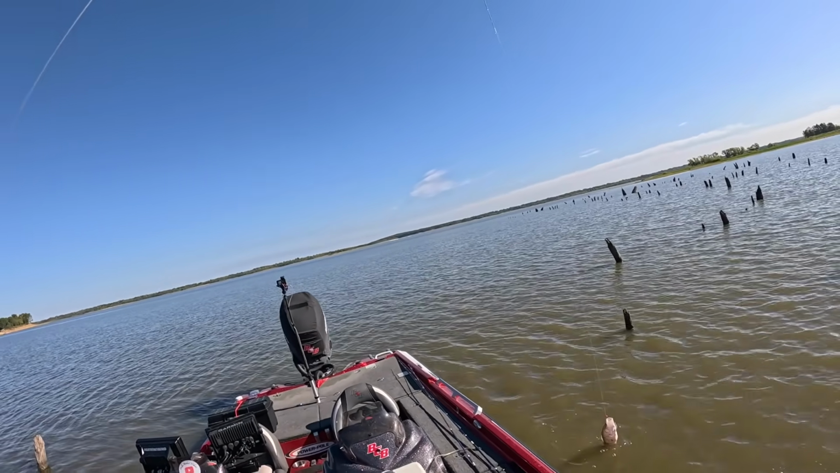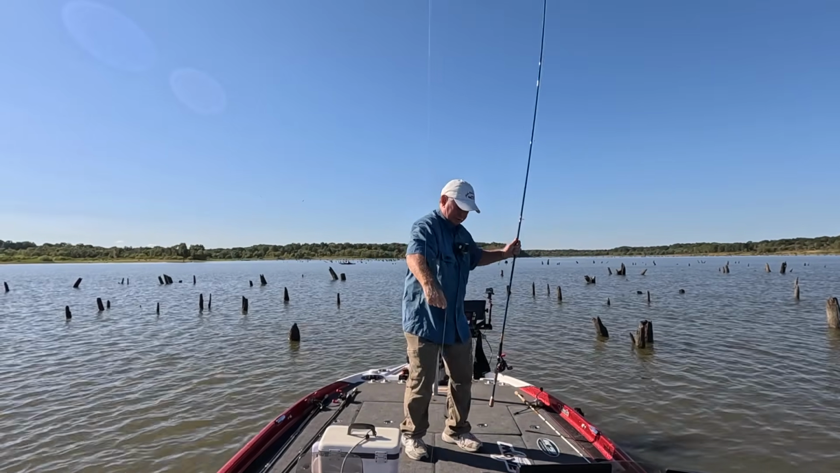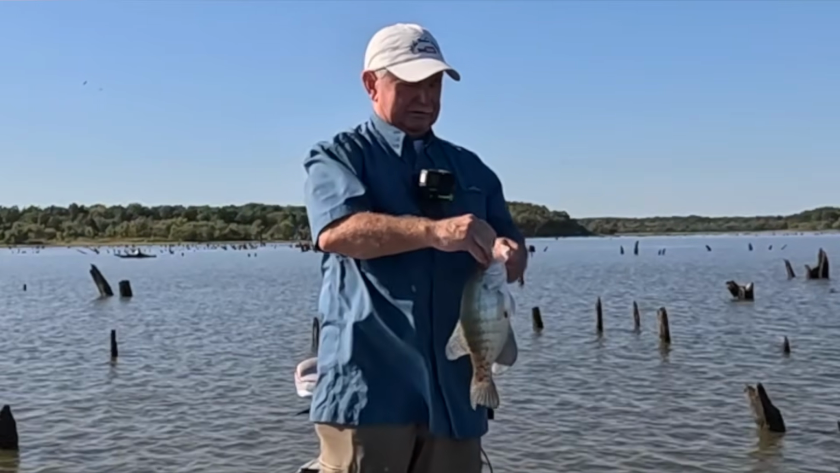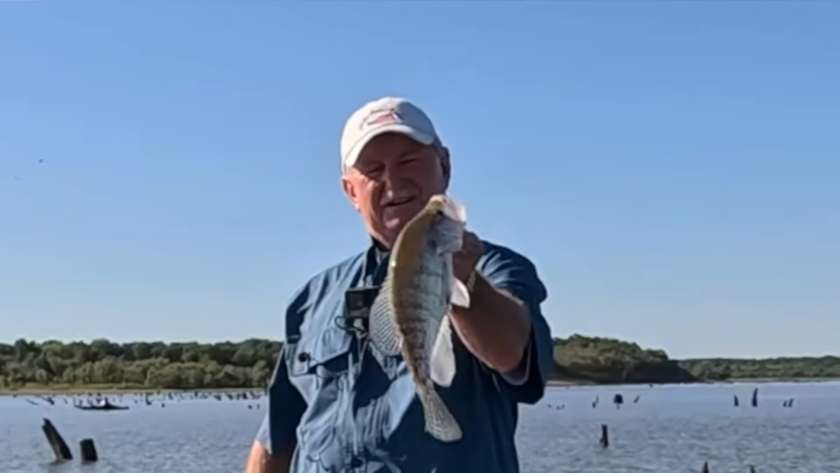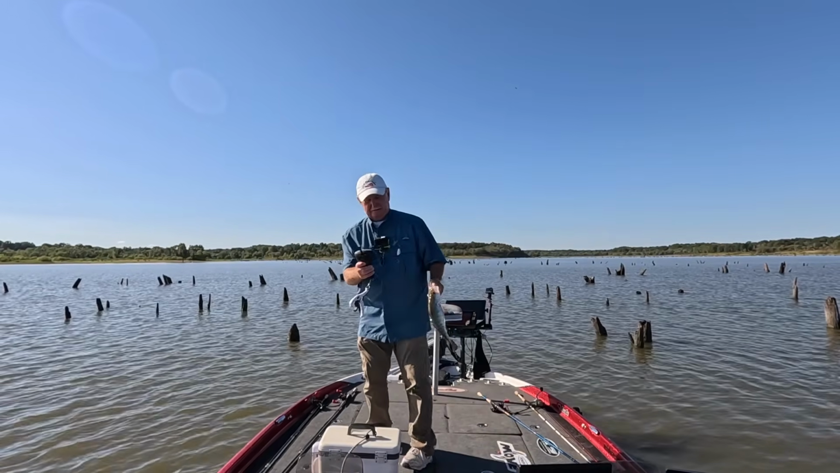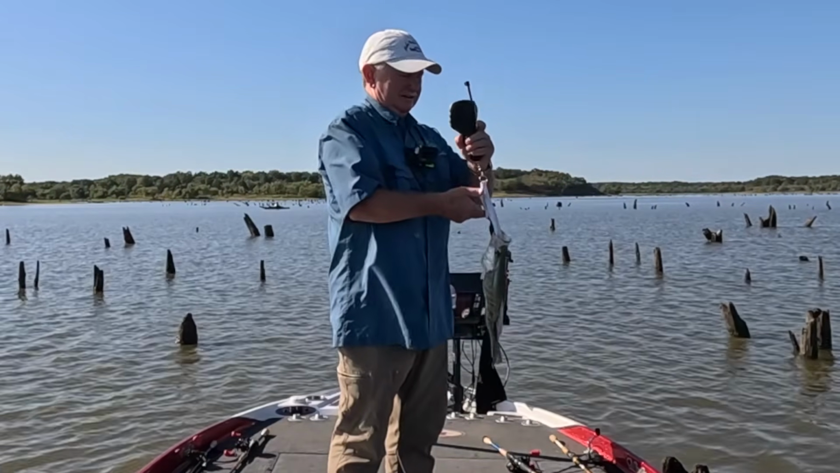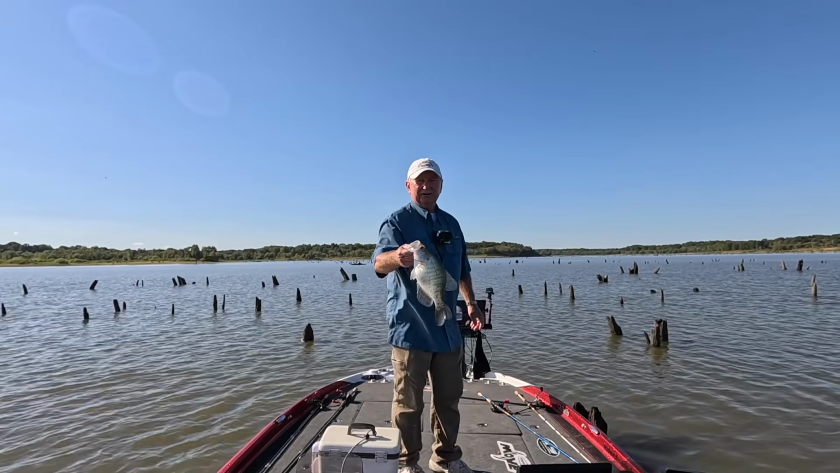Oh man, I'm telling you, I need to get down there and get that one. That is a nice one. Woo, that's what a big fish looks like. You want to see what a big fish looks like on the scope? I just showed it to you without knowing it. That's nice. Let's see what that fish weighs. 1.60. 1.60. That's a nice one. They look huge on the screen, don't they?